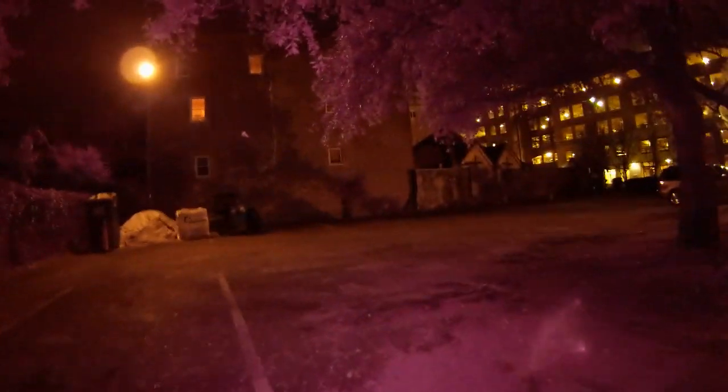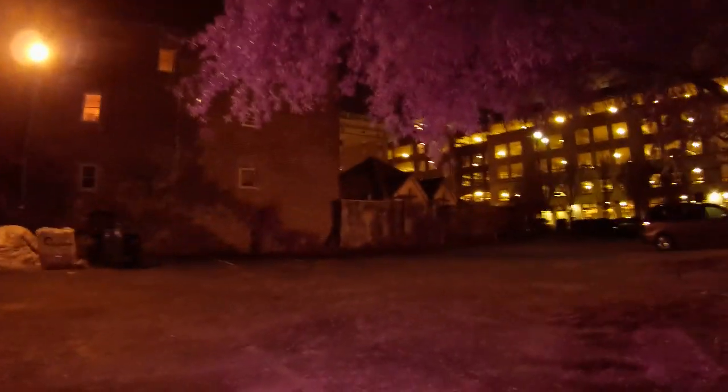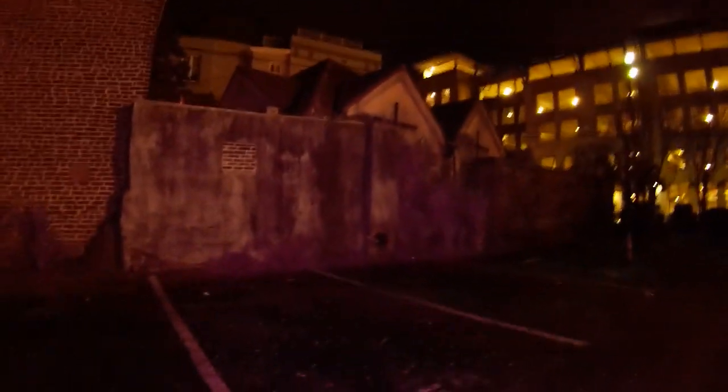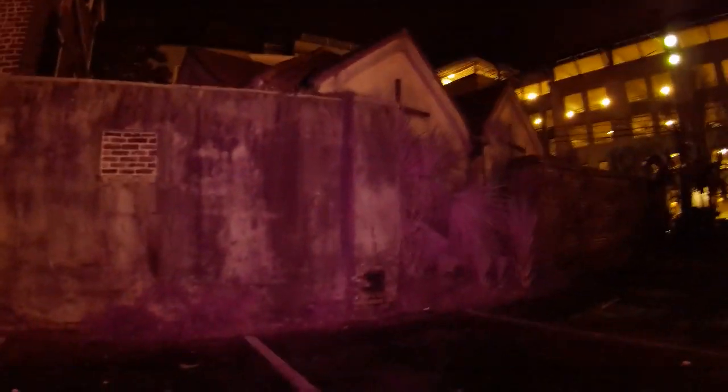We'll walk this way towards the magazine. It's not as foggy over here.